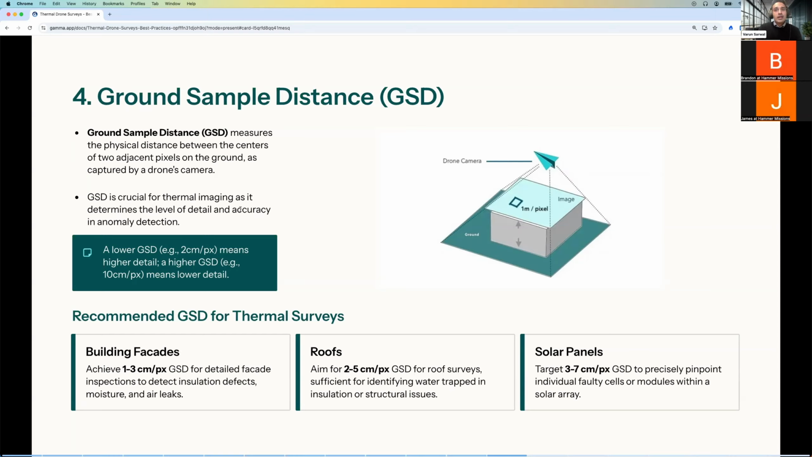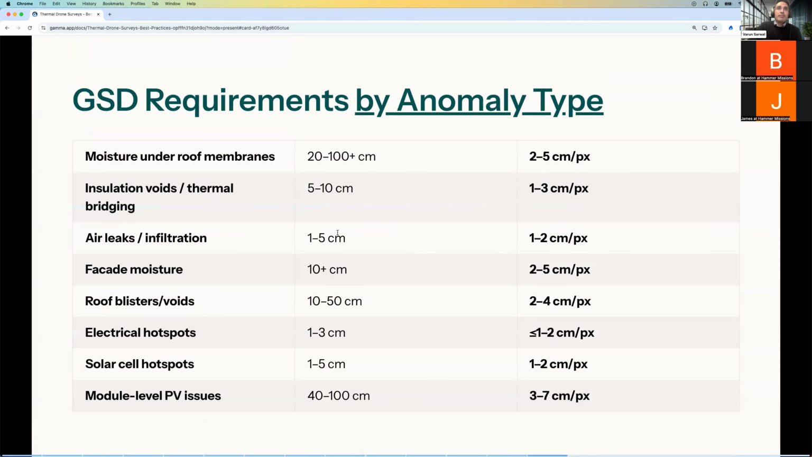And I think this is quite important for thermal. With thermal data, one of the challenges is that we're working with a low resolution camera, and a camera that fails to achieve a really low GSD, i.e. high resolution. So what you need to bear in mind is what is the actual anomaly you're looking for? If your GSD is not smaller than the anomaly, i.e. whatever you're looking for is so small that your resolution wouldn't show it, then you essentially won't be able to use the thermal data for your assessment.